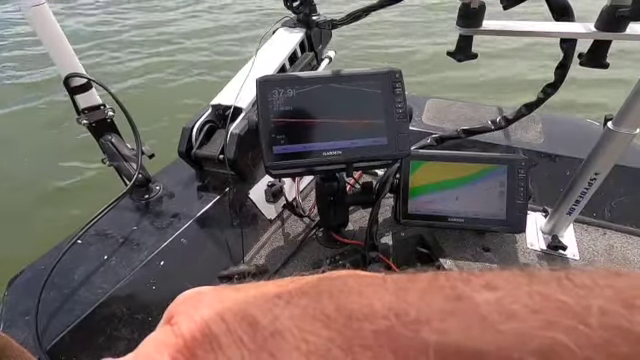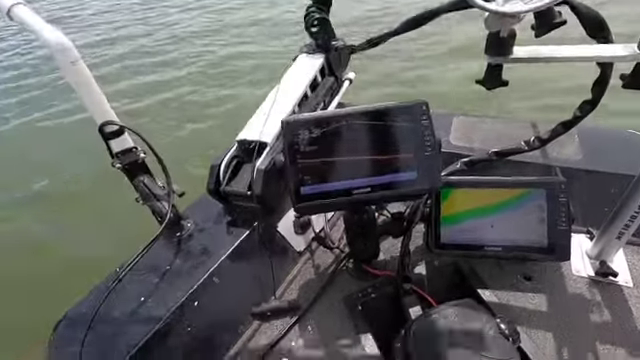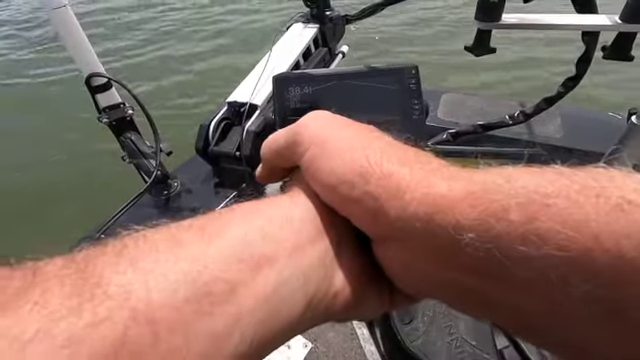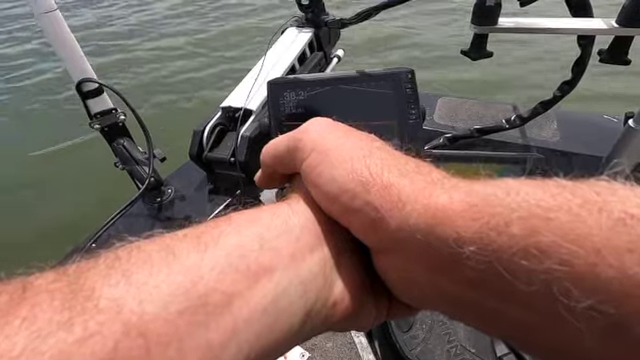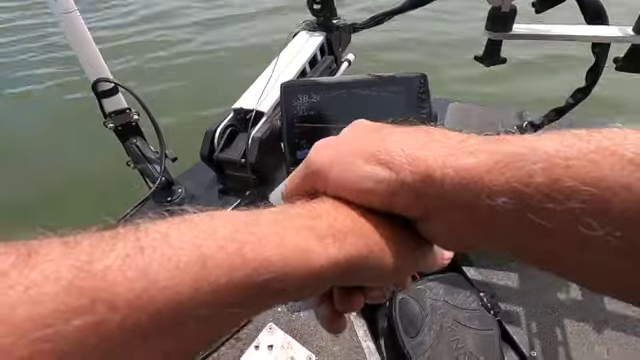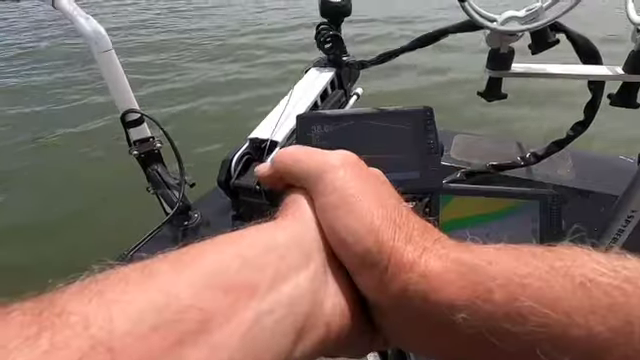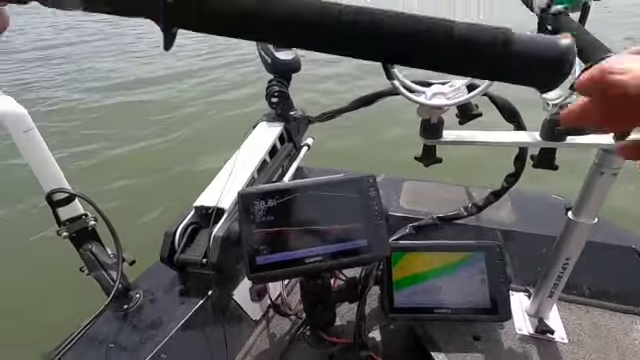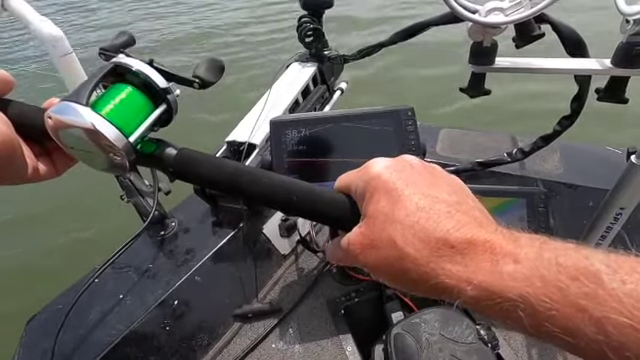Got a little activity. And there he goes. Oh, he didn't make it. He just drug it about 20 foot. Maybe he'll come back and get it though. He might have got my bait. Maybe he didn't get my bait. But there was two went by it after that one bit. I didn't look at it. Hold on, here come another one. Let's give him a chance at it.